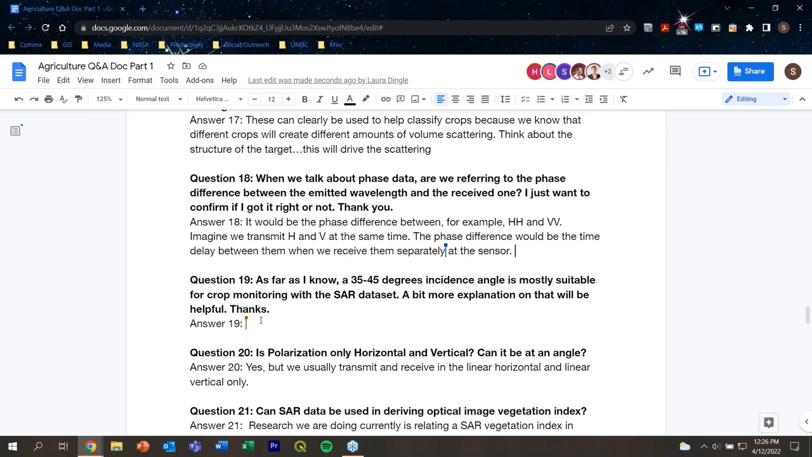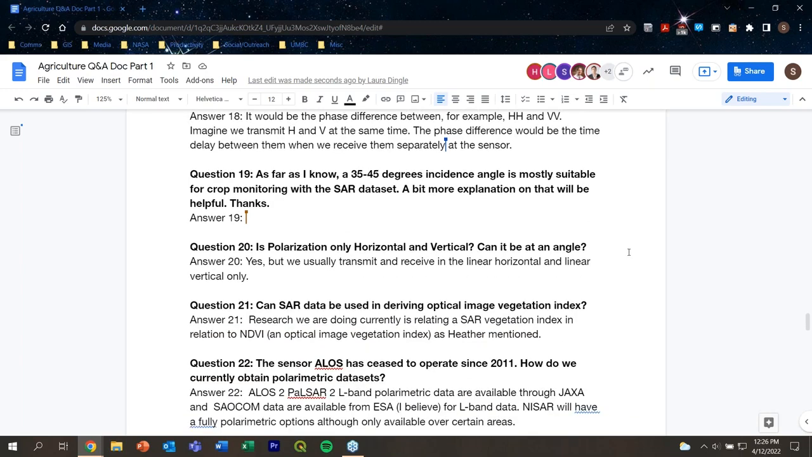Great. Question 19. As far as I know, a 35 to 45 degrees incidence angle is mostly suitable for crop monitoring with the SAR dataset. A bit more explanation on that will be helpful. Thanks.